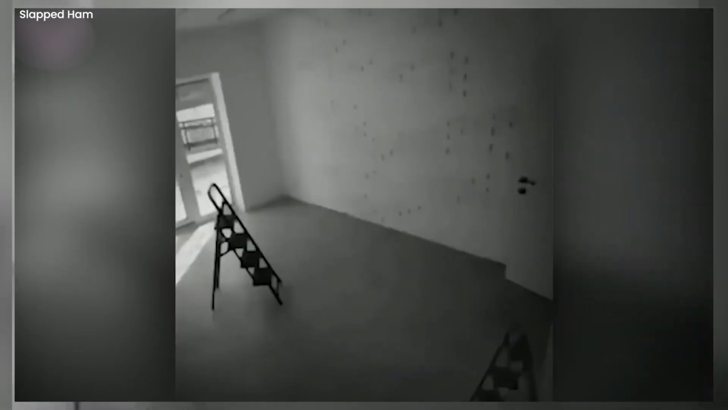Cryptid walker. This footage was uploaded by a Reddit user, Mr. Paranormal Guy. The video shows an empty room of a house that seems to be being renovated, and there are two stepladders placed in the middle of the room. The door is wide open, and there is no one else in the room. Then suddenly, a small cryptid creature enters the room and walks a few steps. Then it suddenly teleports and vanishes into thin air.